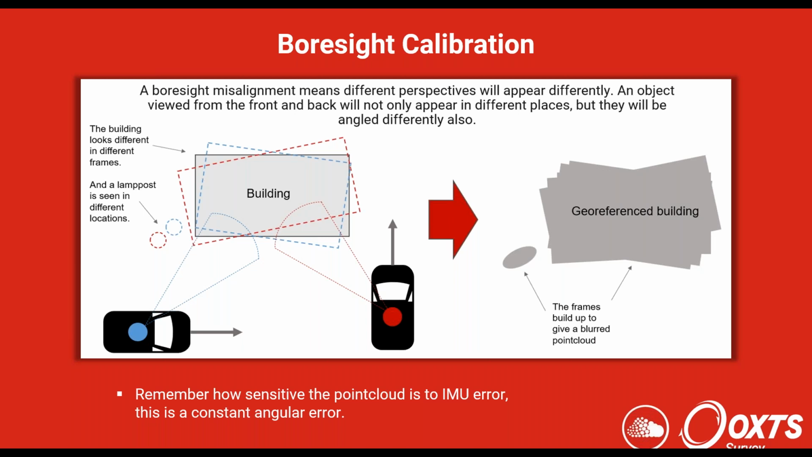So on the left here, it might look exaggerated, but with the tiny errors resulting in quite large displacements in objects, you can easily get things like this where, say, a lamppost actually appears as a perfectly normal lamppost, but in different locations, or it would actually be a bit skewed as well.